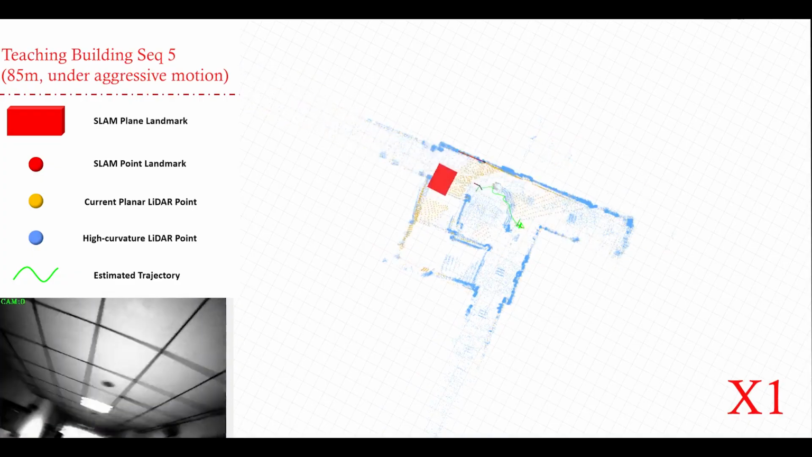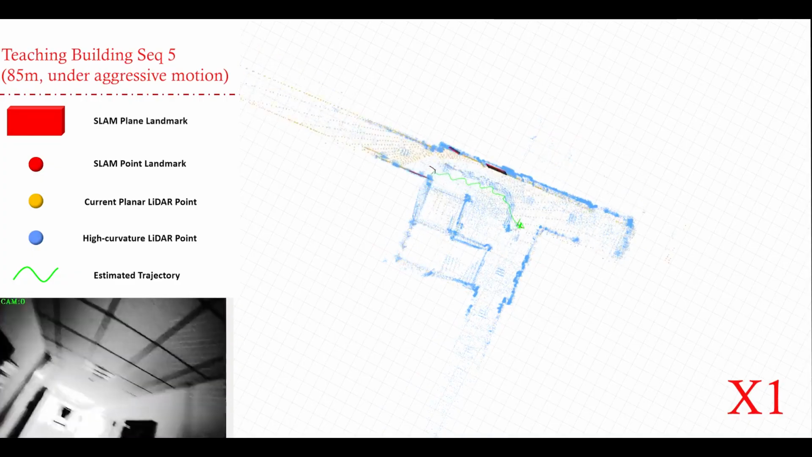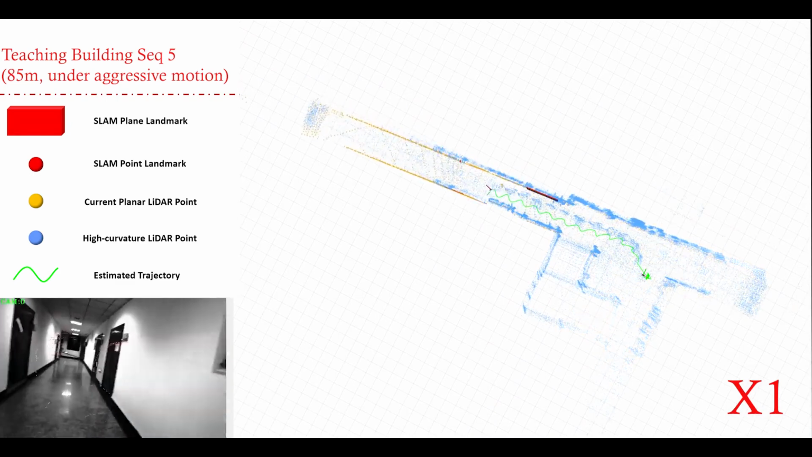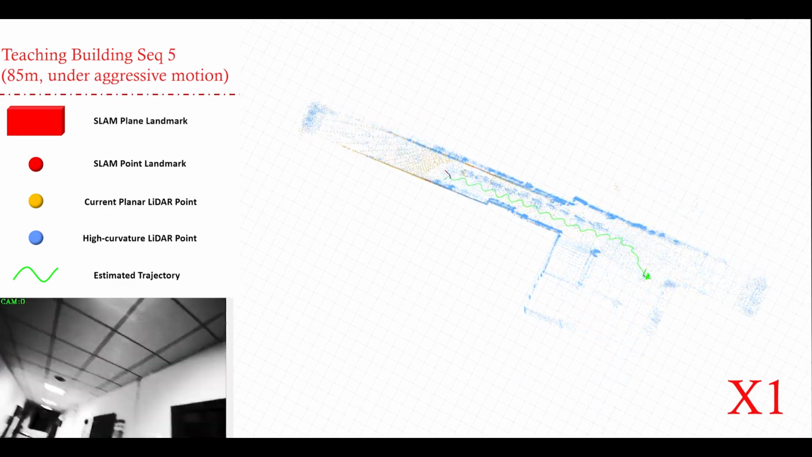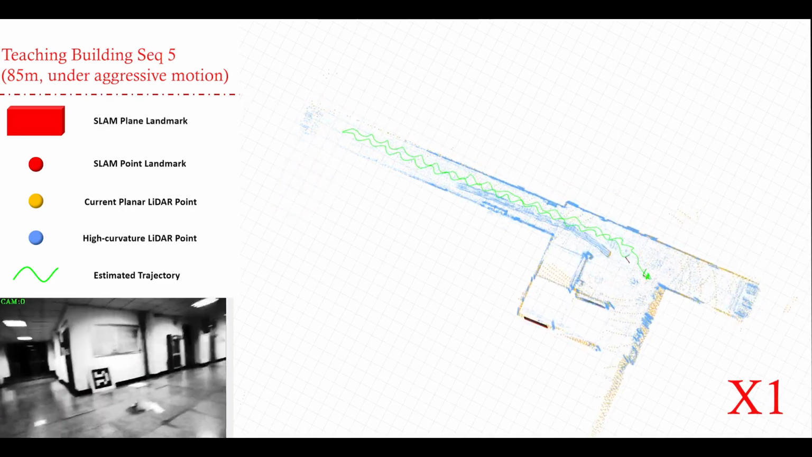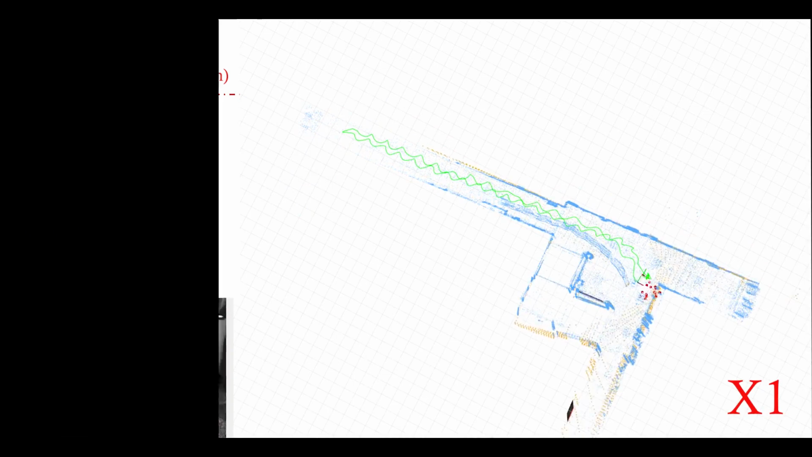This is the test under highly aggressive motion. We shake the sensors as strongly as we can. The proposed LIC-Fusion 2 is robust and works pretty well. This shows the test in the Vicon room scenario.